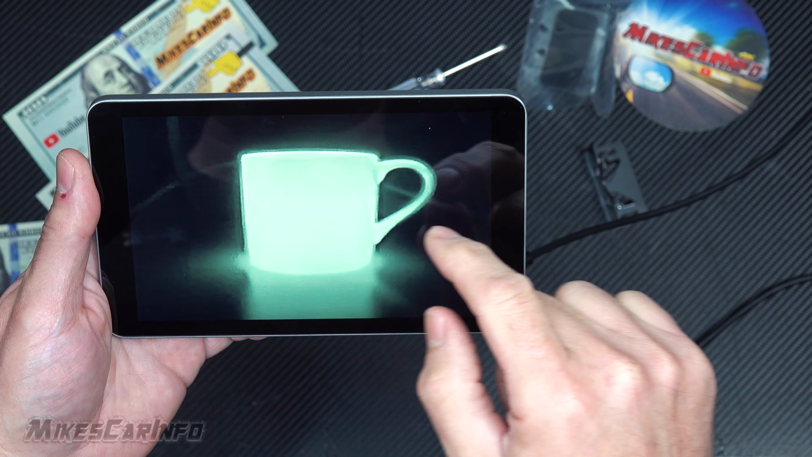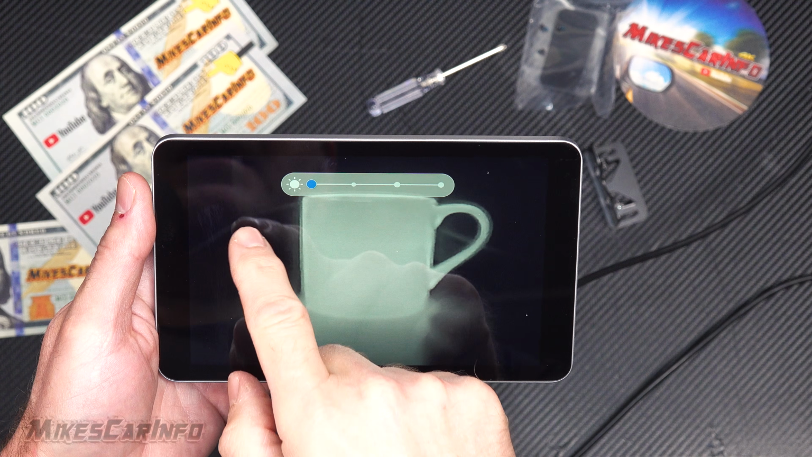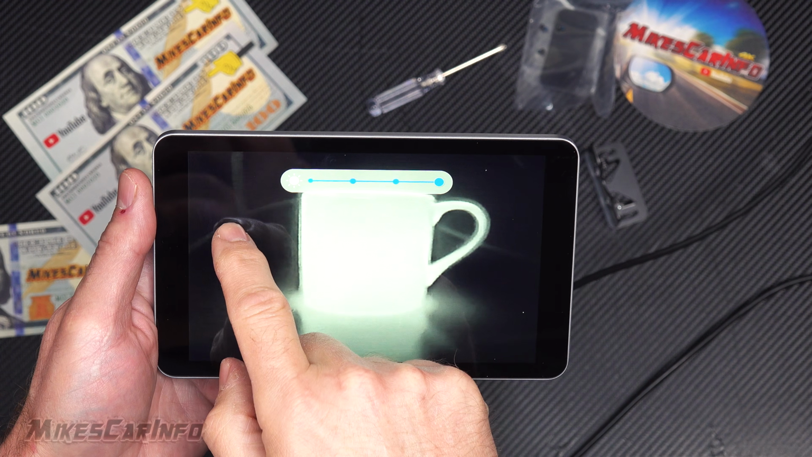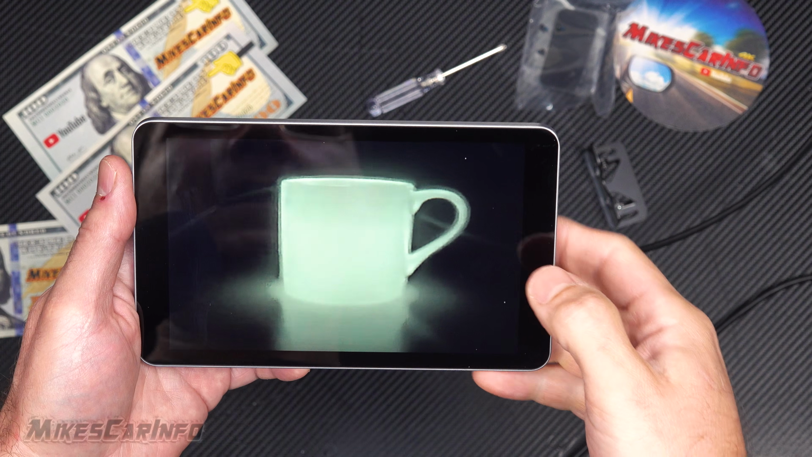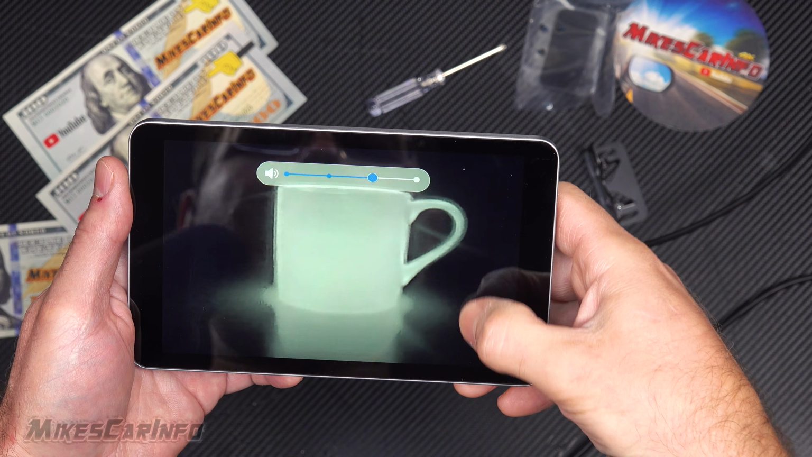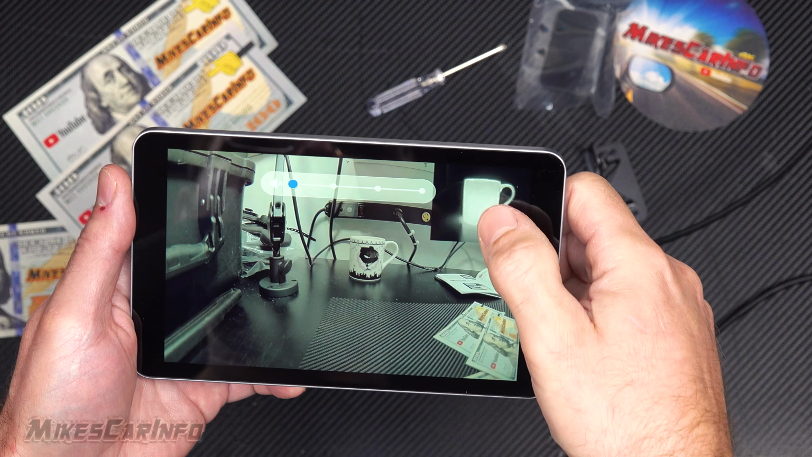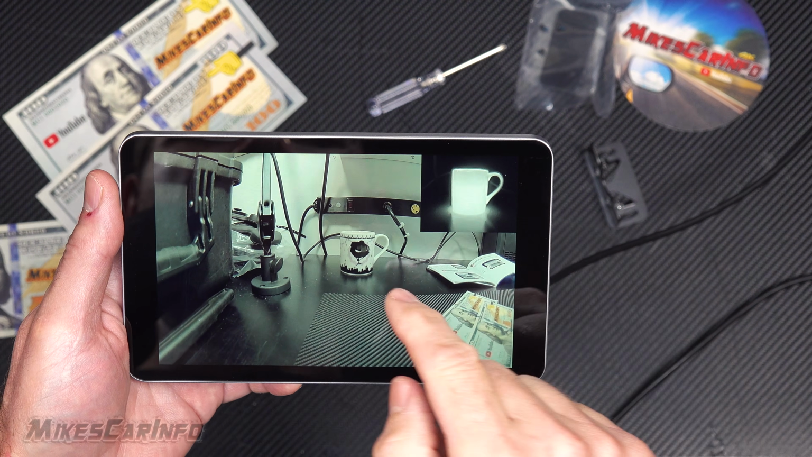If we slide here on the left side, it'll pop up the brightness. So we can bring up and lower the brightness, like so. Right about there looks good. On the right side is the volume. So if we swipe our finger here, then we can adjust the volume up and down. And it shows you right there. So basically any alerts or stuff like that, we can go ahead and get rid of that if we want.